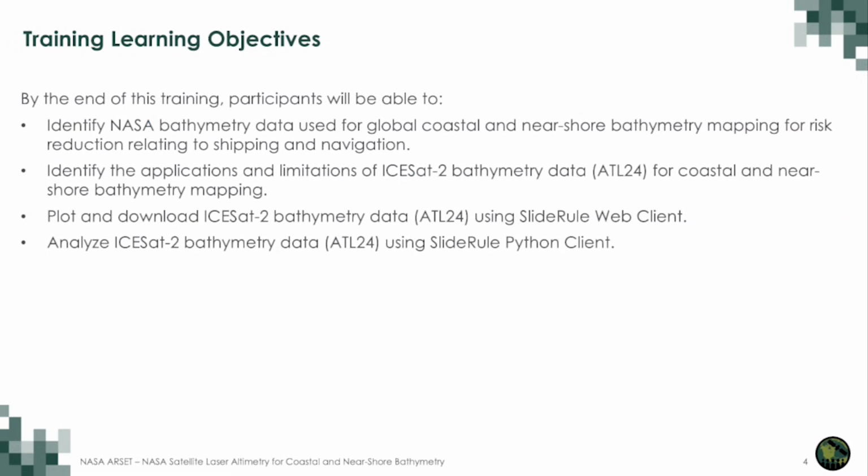By the end of this two-part training, participants will be able to identify NASA bathymetry data used for global coastal and nearshore bathymetry mapping for risk reduction relating to shipping and navigation, identify the applications and limitations of ICESat-2 bathymetry data, or ATL24, for coastal and nearshore bathymetry mapping, plot and download ICESat-2 bathymetry data using SlideRule web client, and analyze ICESat-2 bathymetry data using the SlideRule Python client.